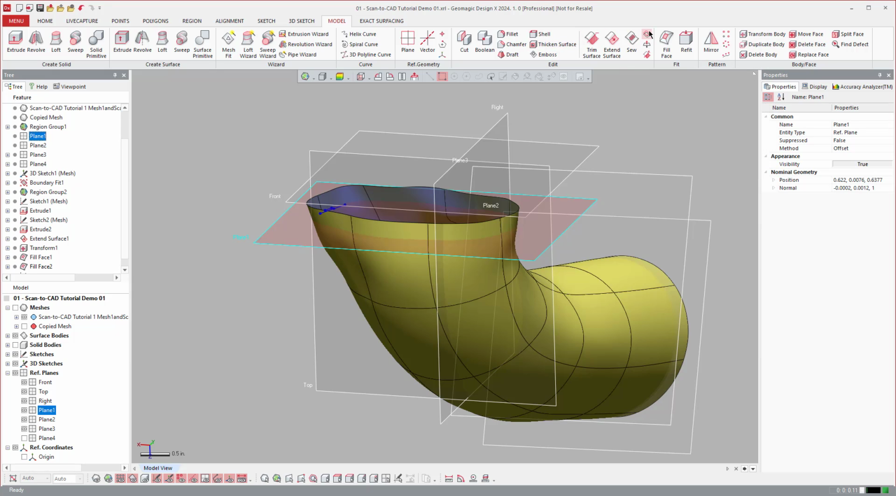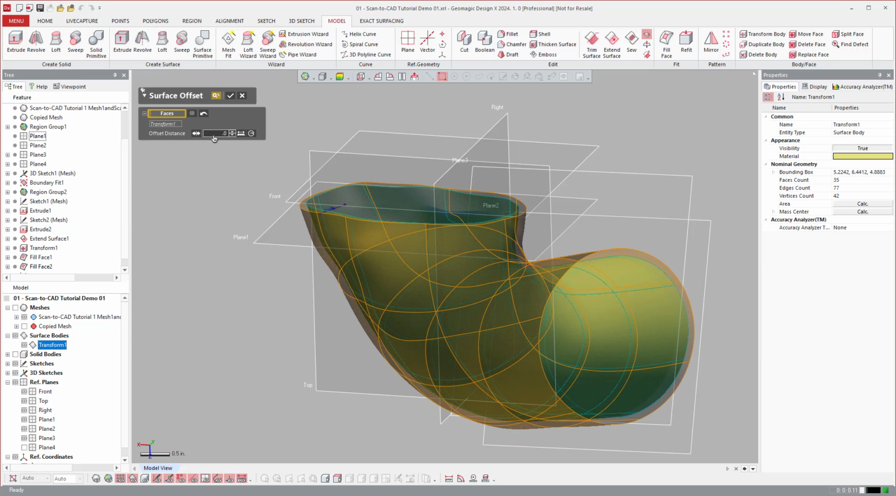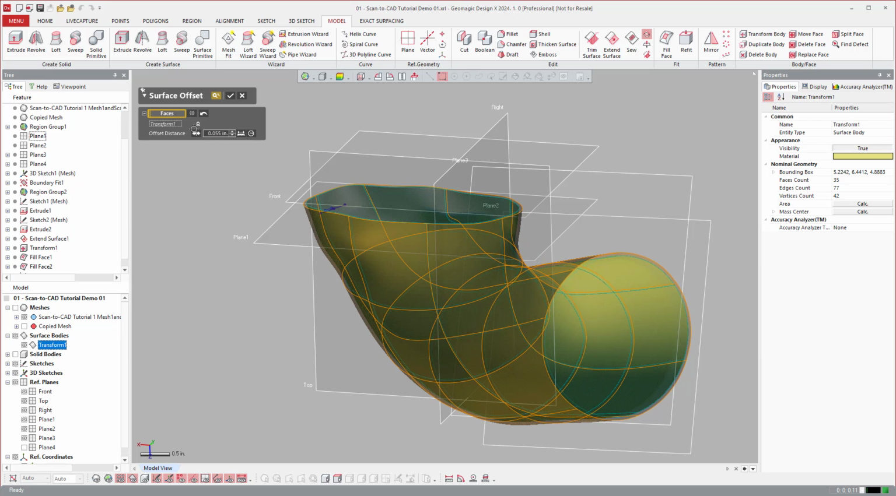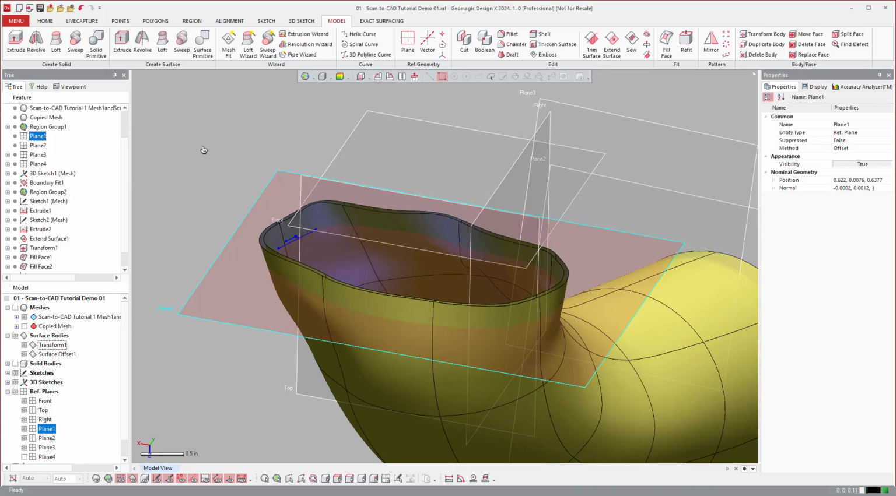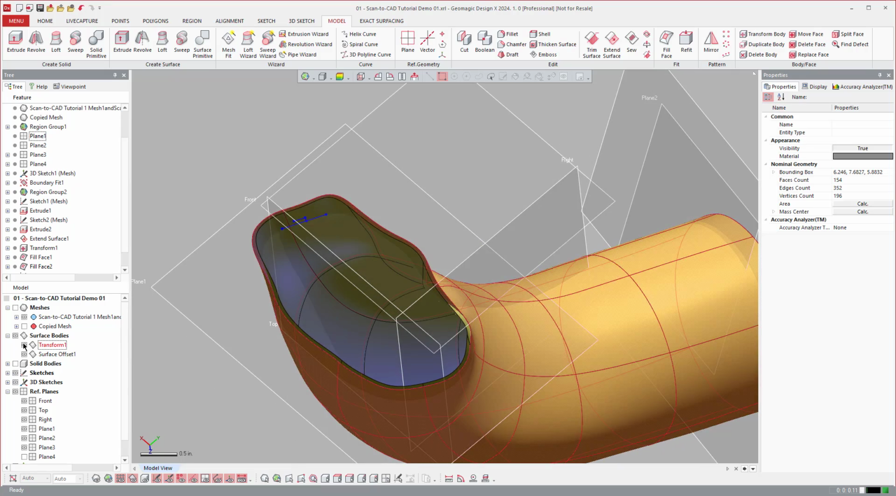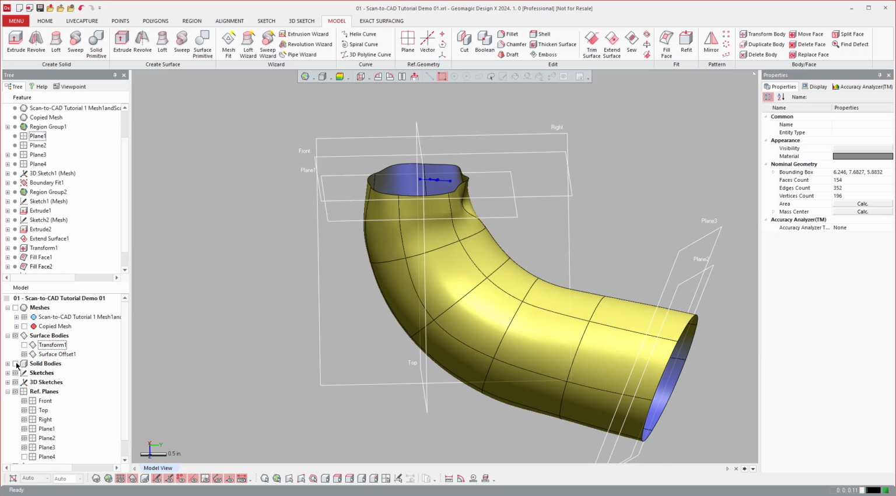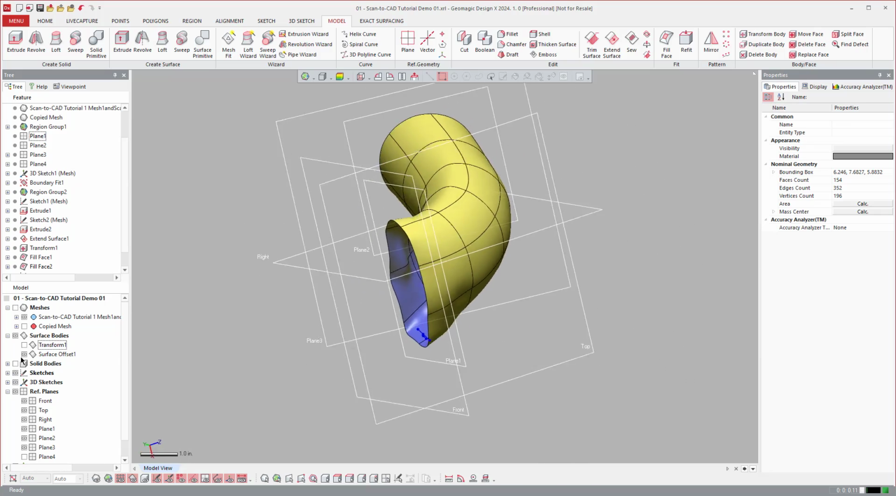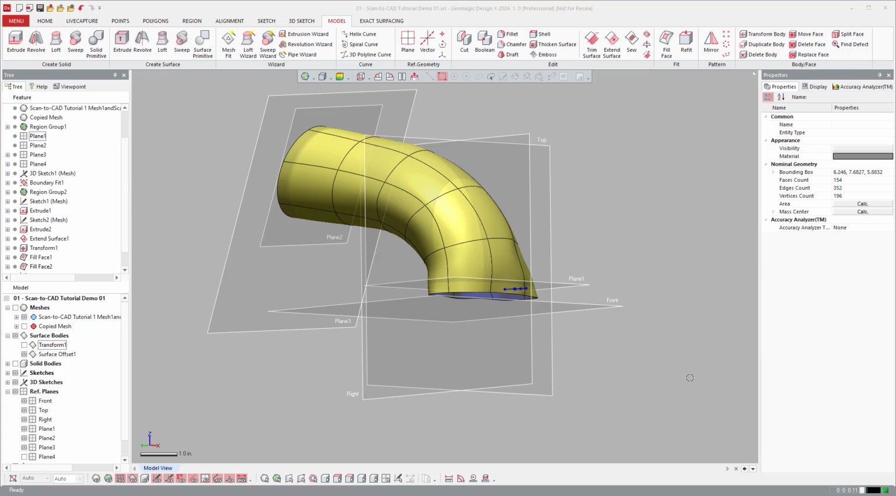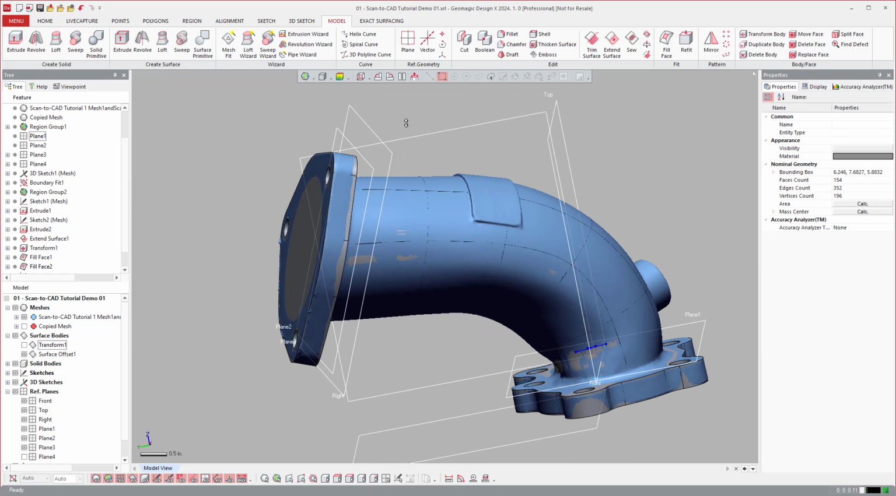So we're going to do a surface offset for this whole body. Just go ahead and click the entire thing. Inwards, flip the direction. So now I have my interior, right? Come back over to these ends.